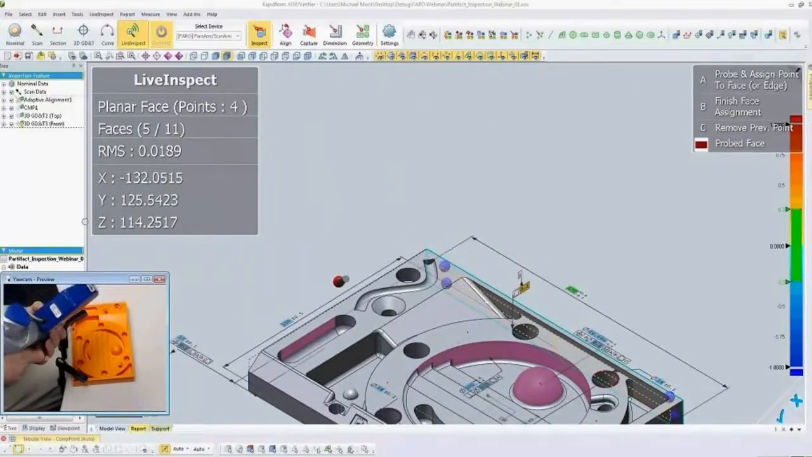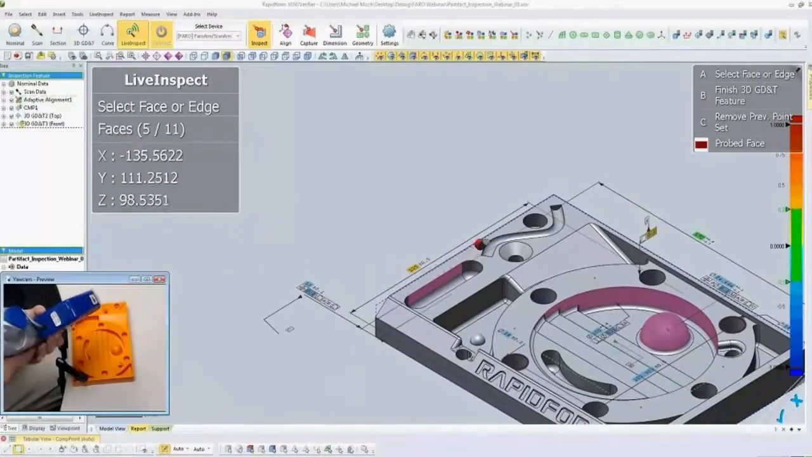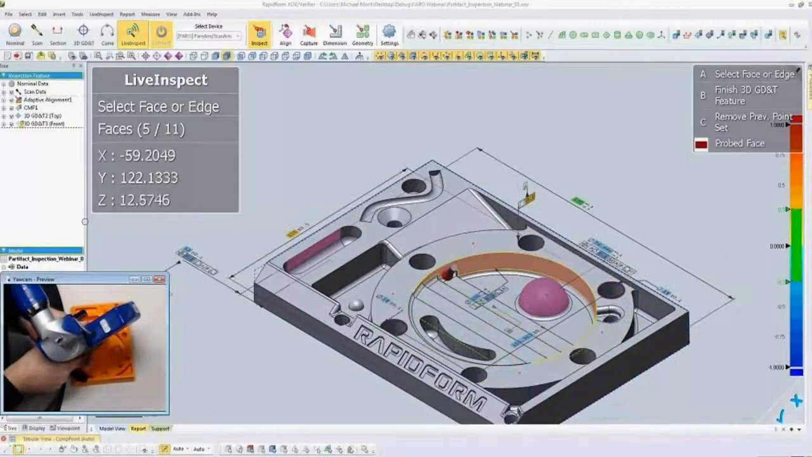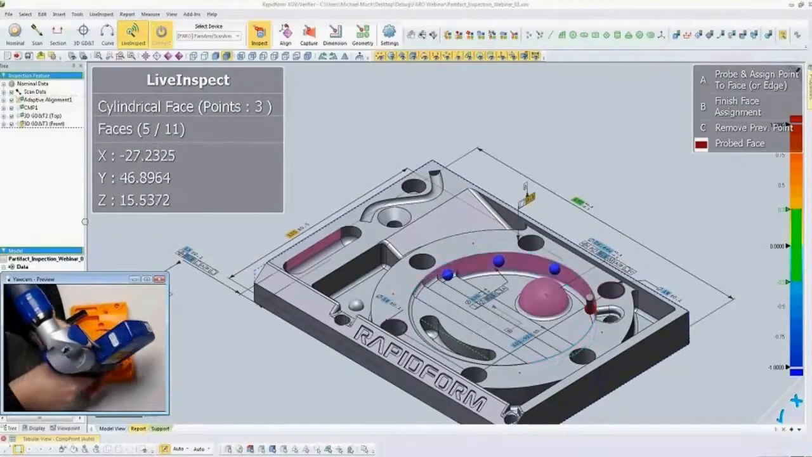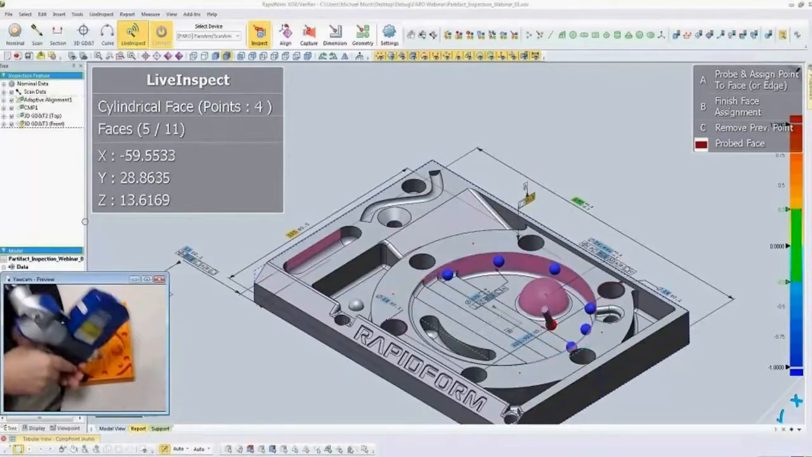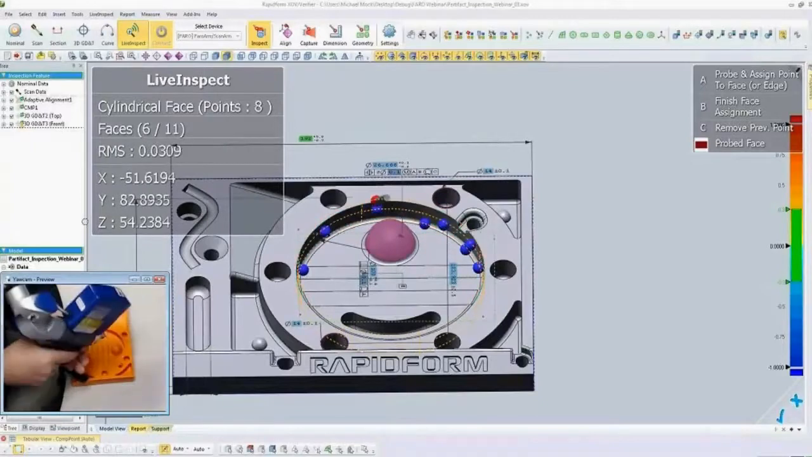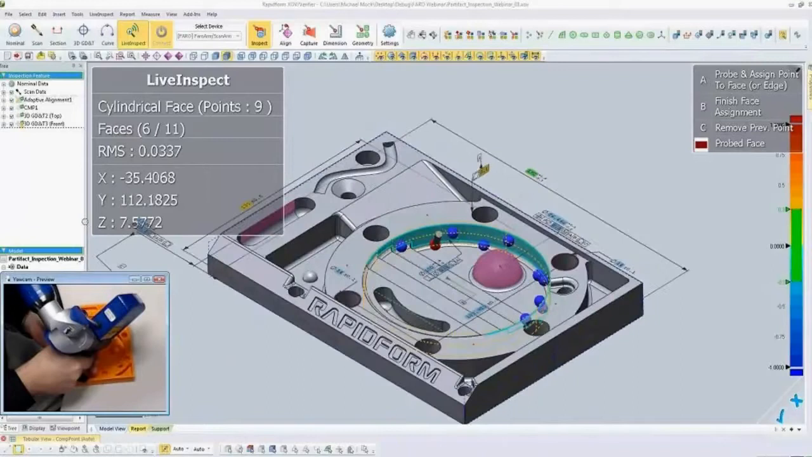Again, we'll see the dimension between those two faces there update. And you see that's now yellow, which means it's also in warning. So we'll go ahead and move on to the cylinder. Some of the things you might be noticing, the fact that you don't have to tell the software what we're measuring. It's determining that automatically from the CAD.